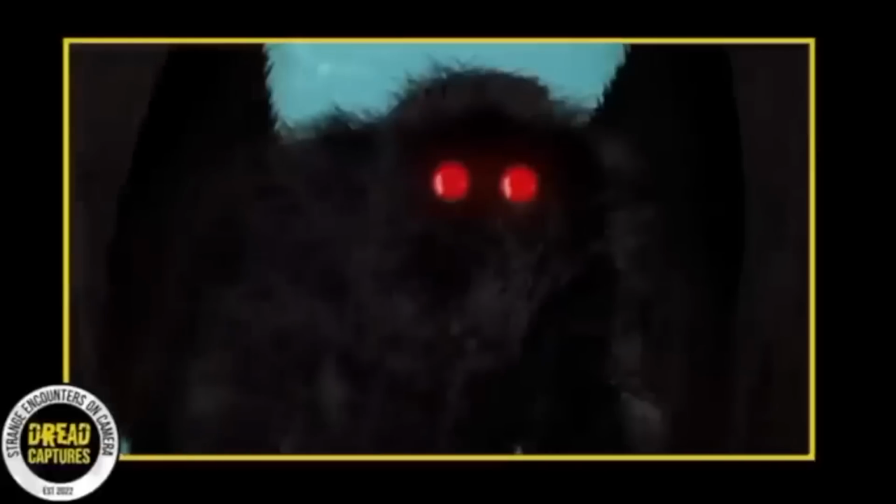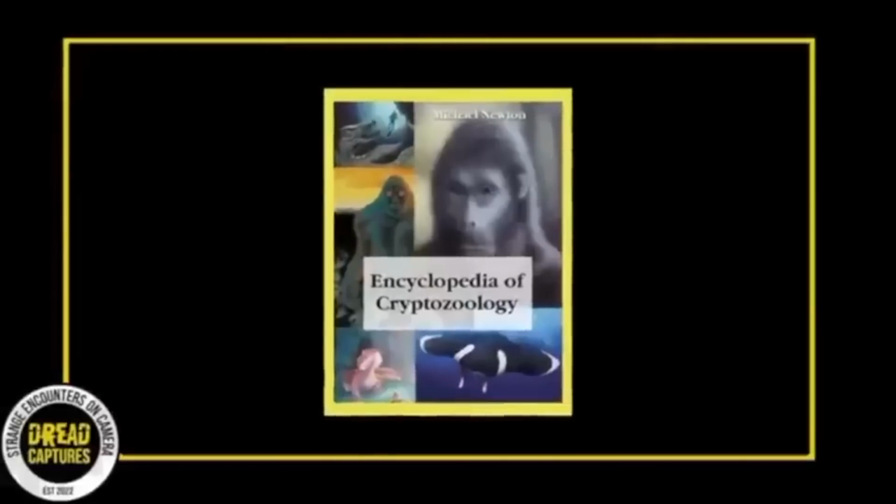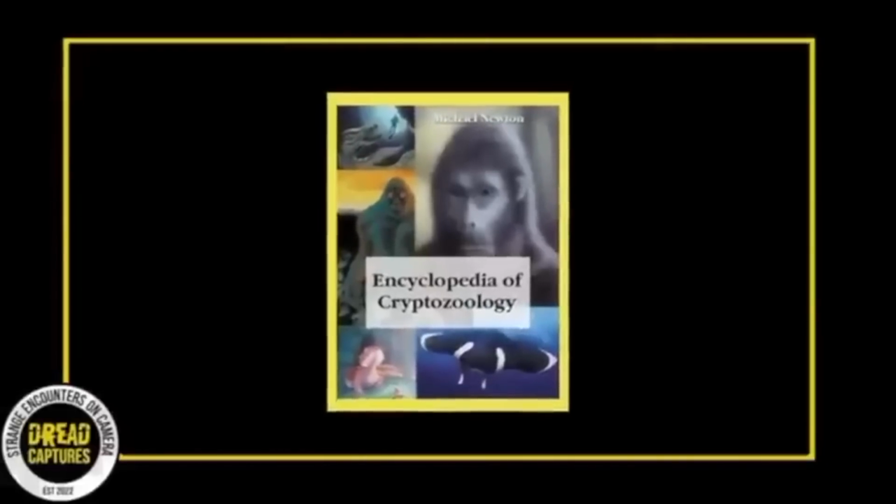A well-known cryptid hunter has weighed in on the footage and is almost positive that this is evidence of the elusive Mothman. For those unfamiliar, the Mothman is a legendary creature reportedly seen in the Point Pleasant area of West Virginia. Described as a man-sized entity with glowing red eyes and wings like a moth, it has been associated with ominous events and disasters. The sightings and lore around the Mothman have created a significant mystique, making it a popular subject in cryptozoology and paranormal studies.